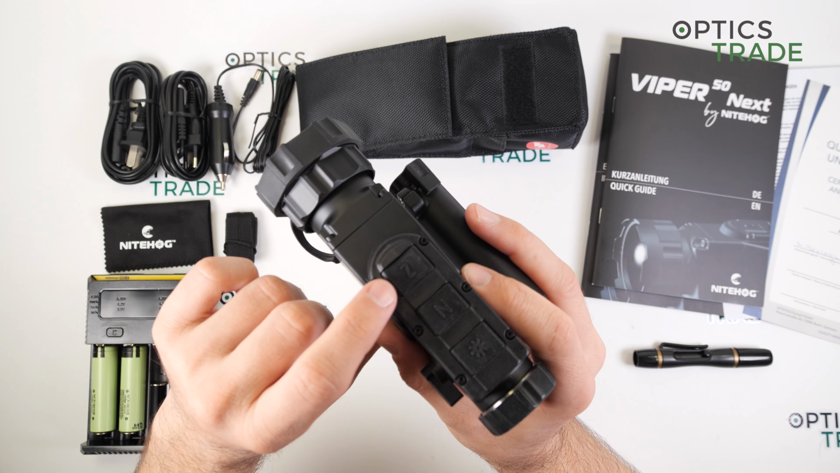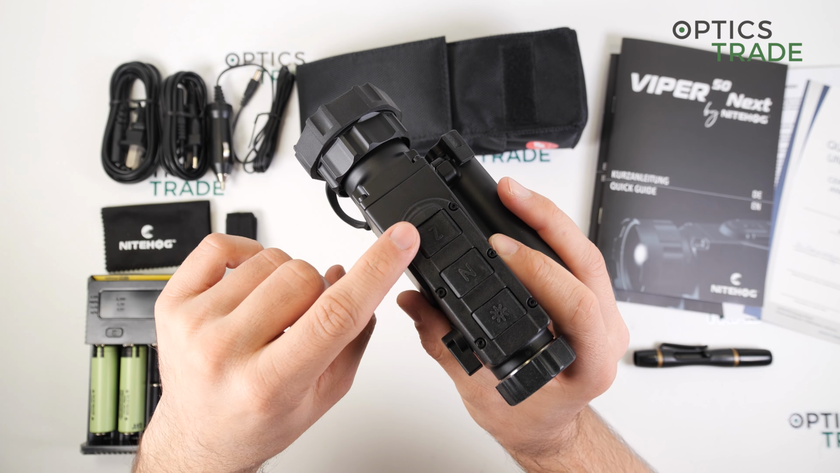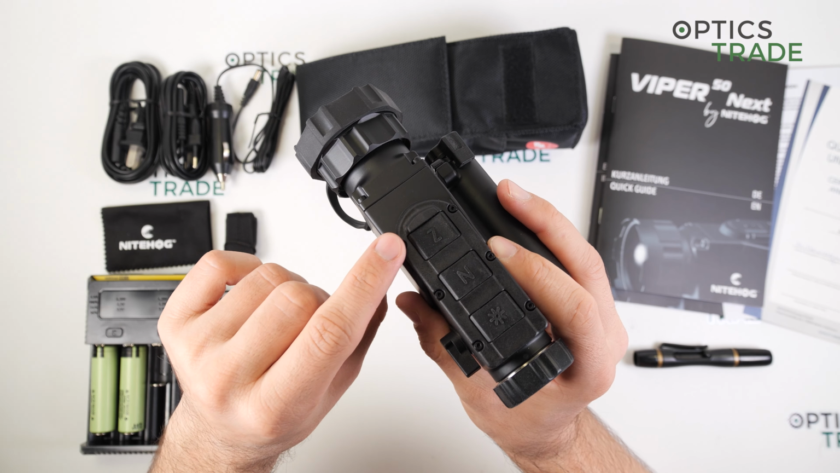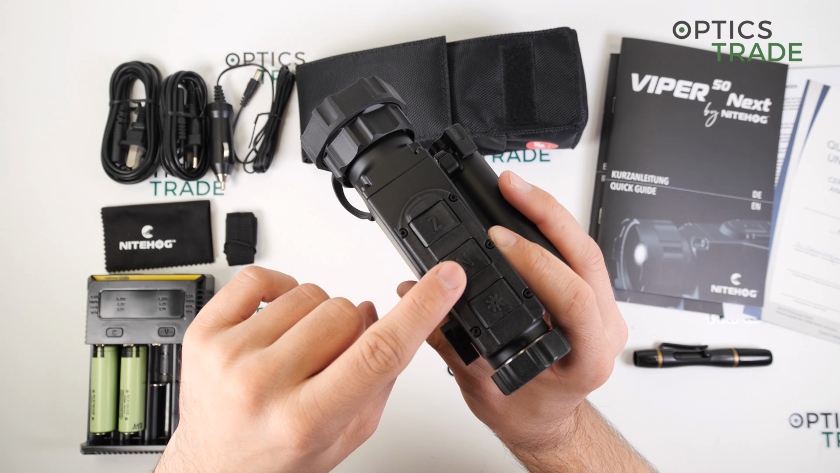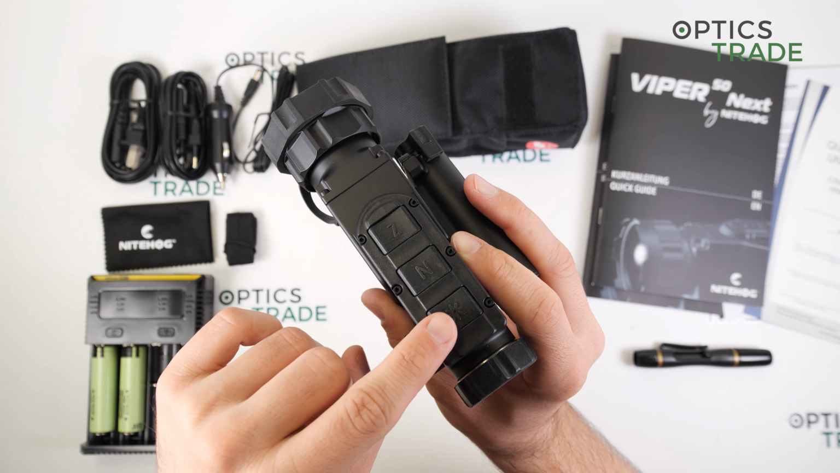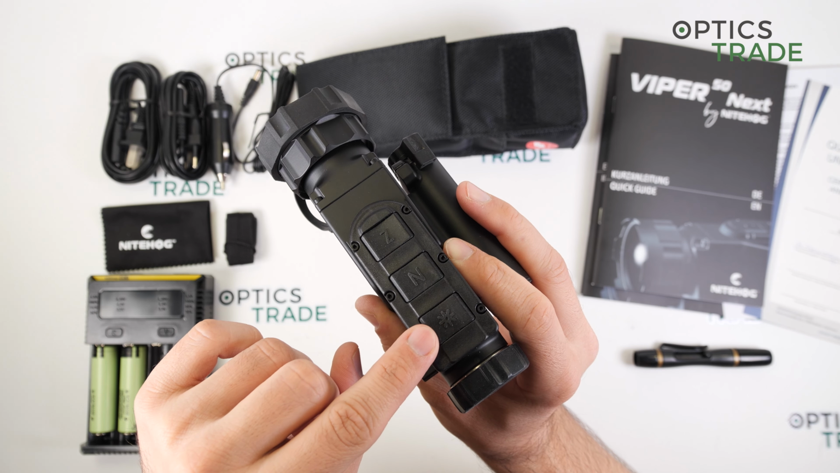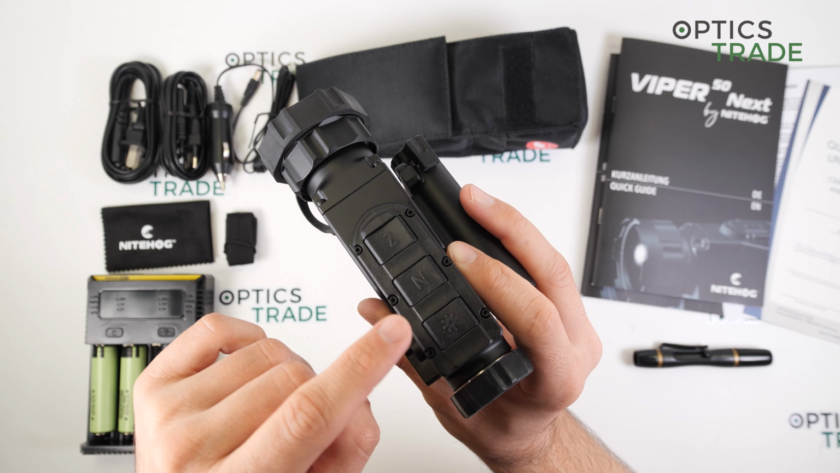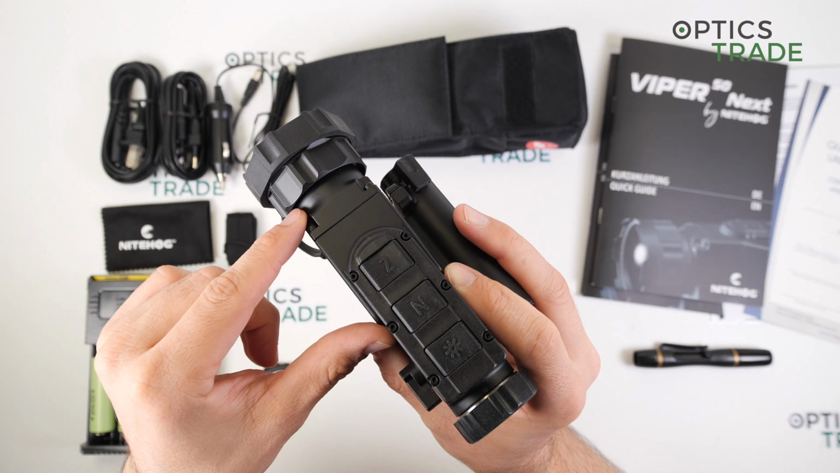With a short press of this first button or the Z, you have the digital zoom, so 1, 2 or 4 times zoom. With a short press on the N, it's the manual calibration. And on this button here, with a short press, it's the intensity level of the image or the brightness level. You all know you have 4 intensity settings.